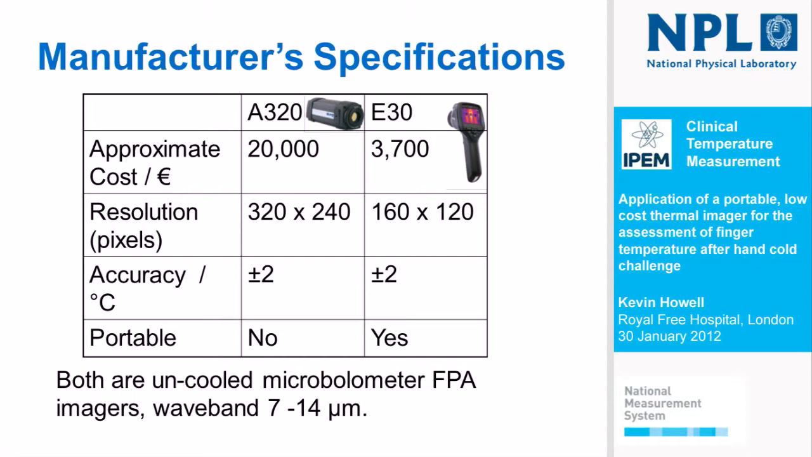Clearly, the E30 is a handheld portable device, whereas the A320 is fixed. But the key difference between these two specifications is the E30 comes in at less than 1/5 of the price of the A320. Under the bonnet, so to speak, these cameras operate very similarly. They're microbolometer uncooled focal plane array imagers, sensitive in an infrared wave band of 7 to 14 microns.